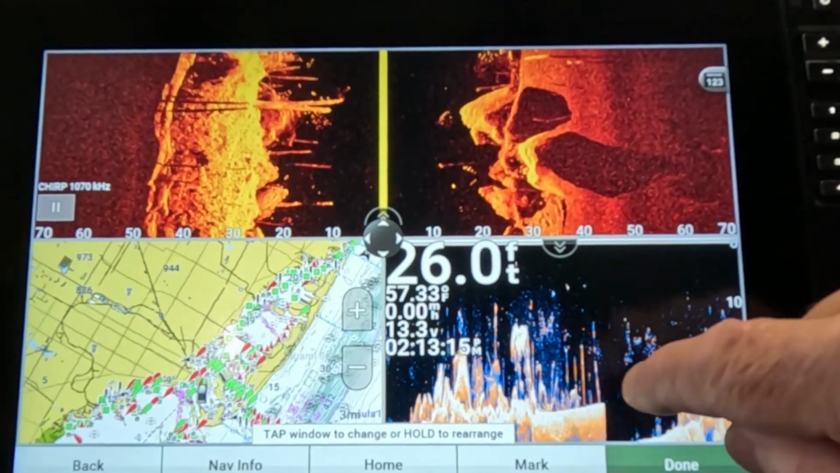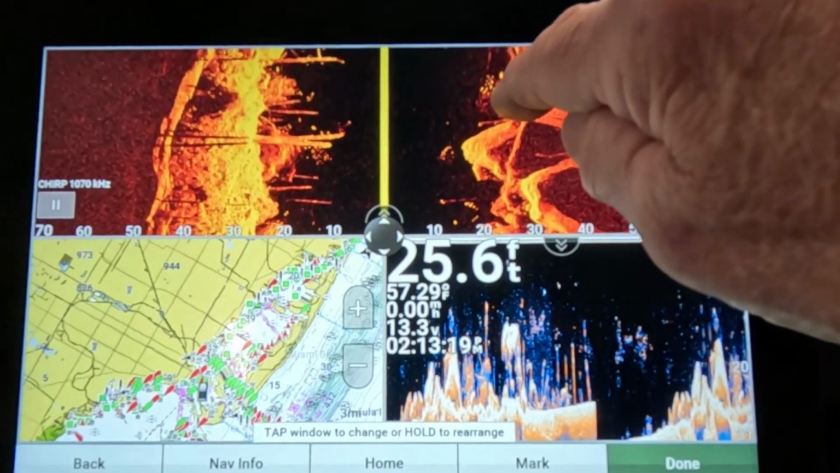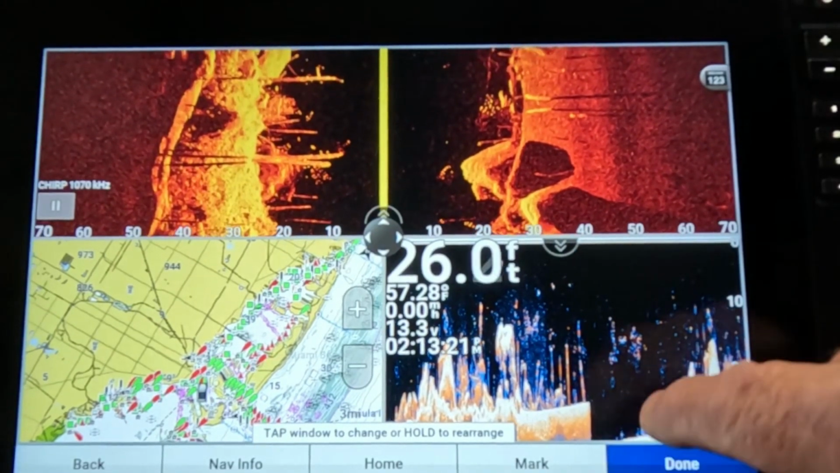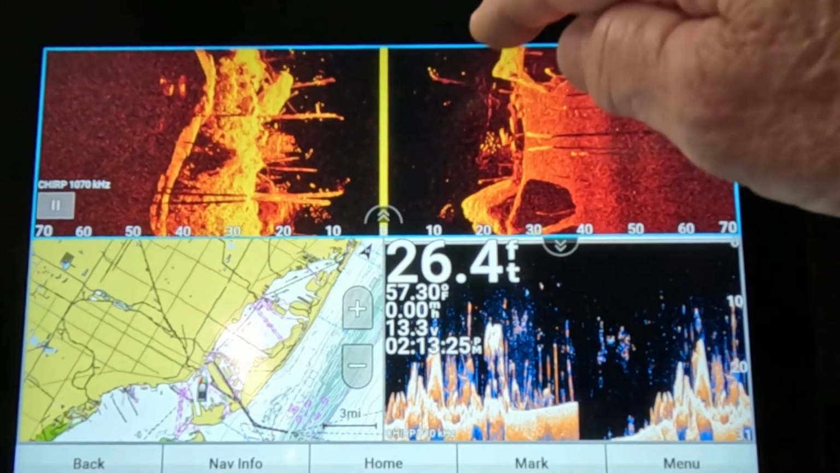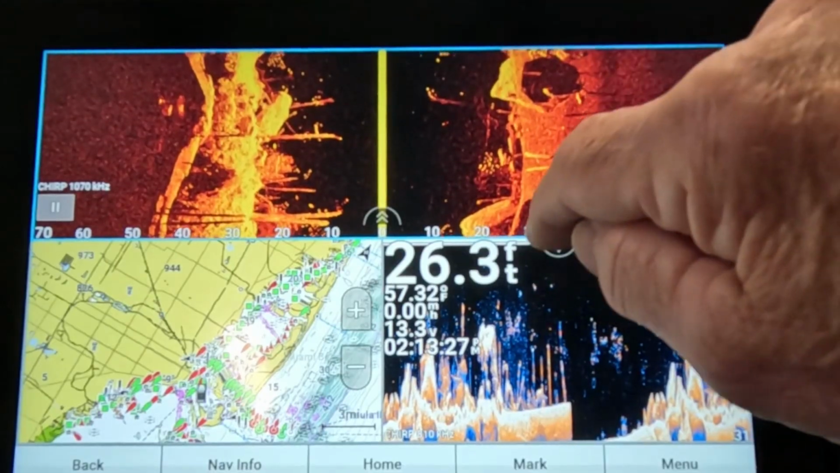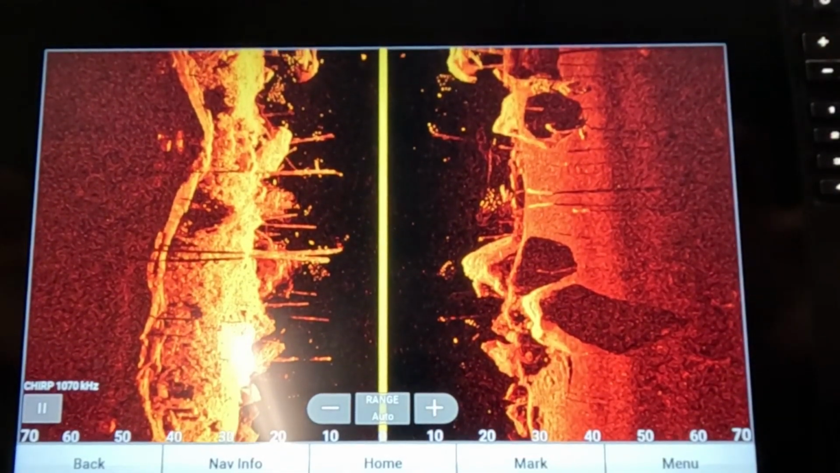Now if I need a bigger view of SideVü, all you've got to do is just touch it. Let me get through this so I can show what I'm talking about. You can call it what you want to and click done. So if you're running along and you see something you want to look at right here, you can touch it, and all of a sudden it becomes all SideVü.